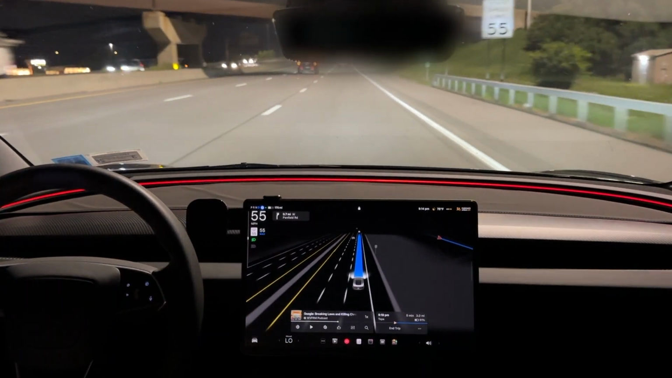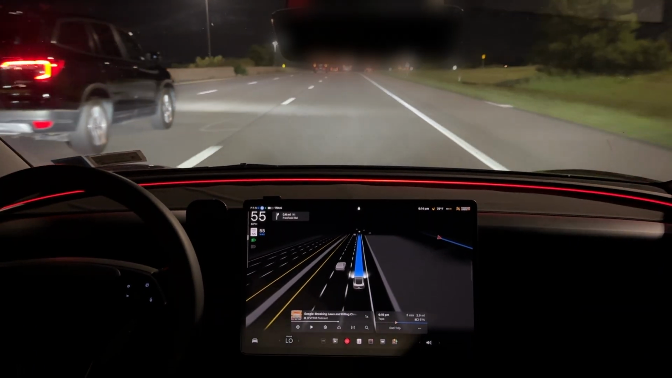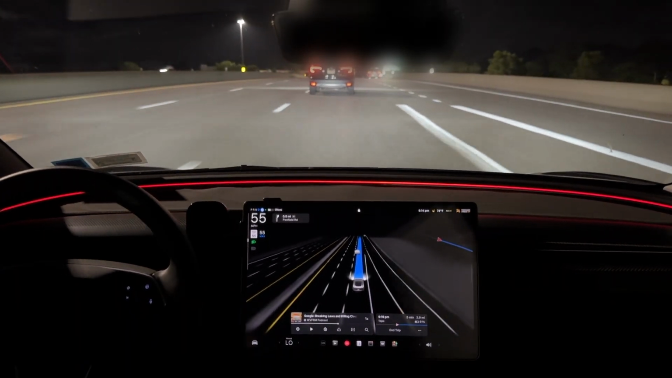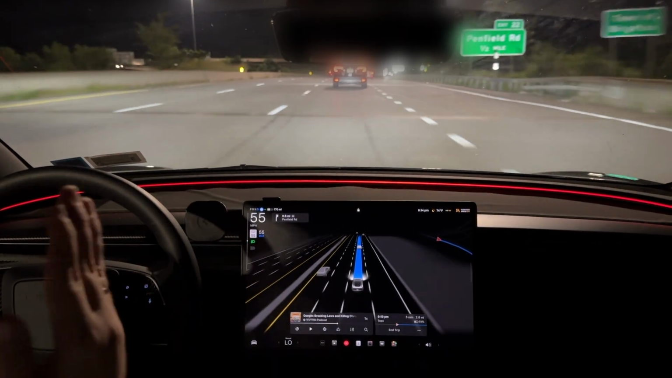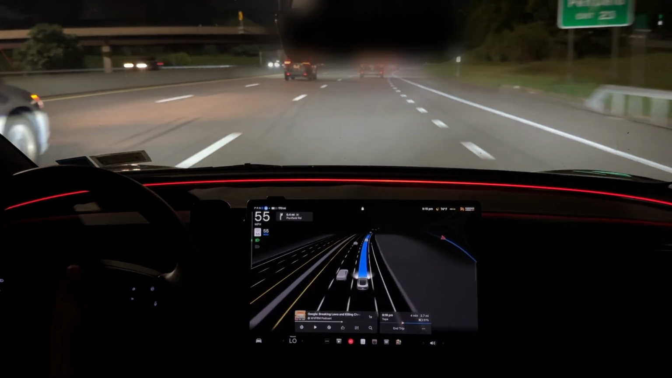It's going the exact speed limit. It's not going over, it's not going under. I like it. It's staying in the lane. And the one thing, if you do notice, is I don't know how it calculates, but it will drive in the middle of the lane. And when it parks, it parks in the middle of the parking space.